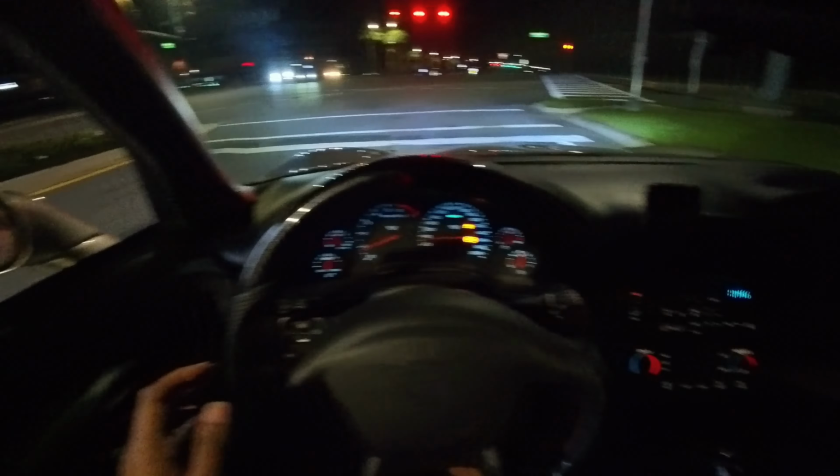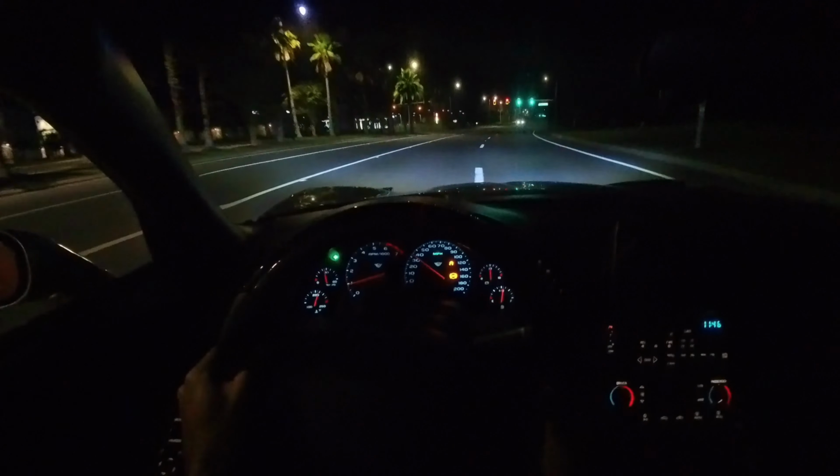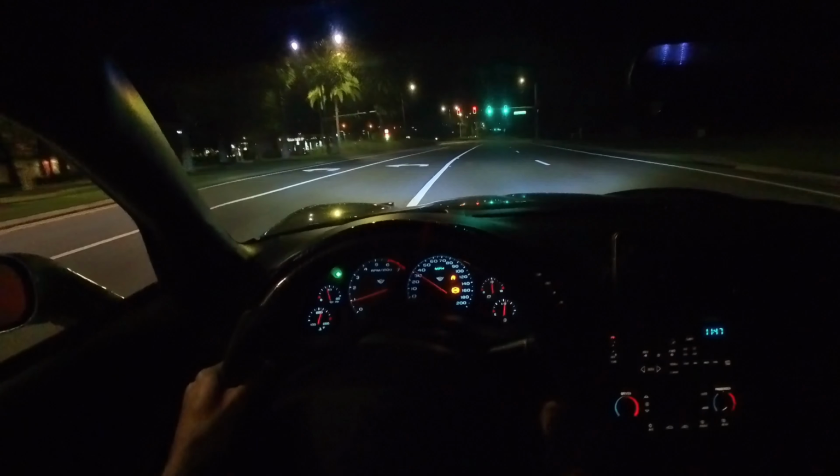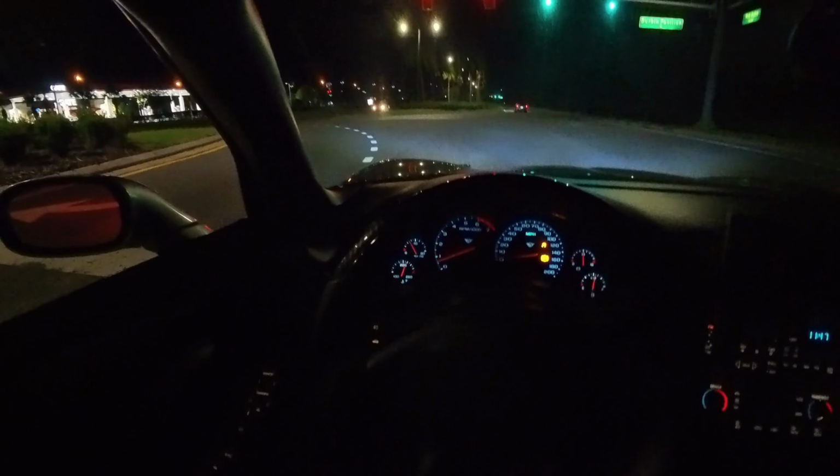It still surprises me to this day how much attention this car gets. Crazy, crazy. But that gas station lighting. Oh, yo, I should have taken some pictures at the gas station. I'm tripping. We'll go to this gas station real quick, before the phone dies, because my phone is near death.